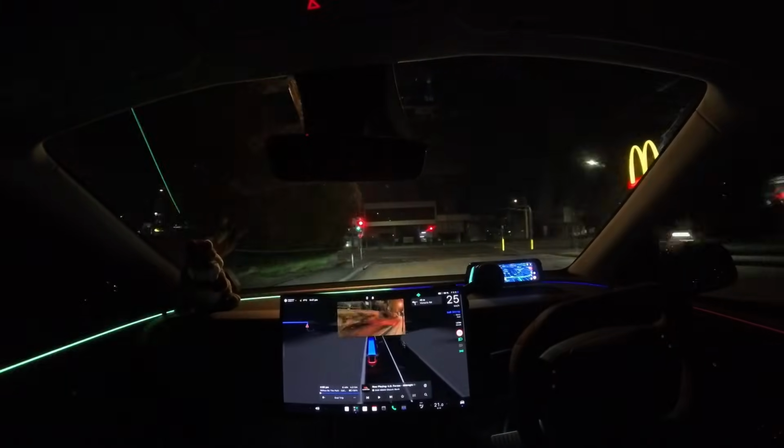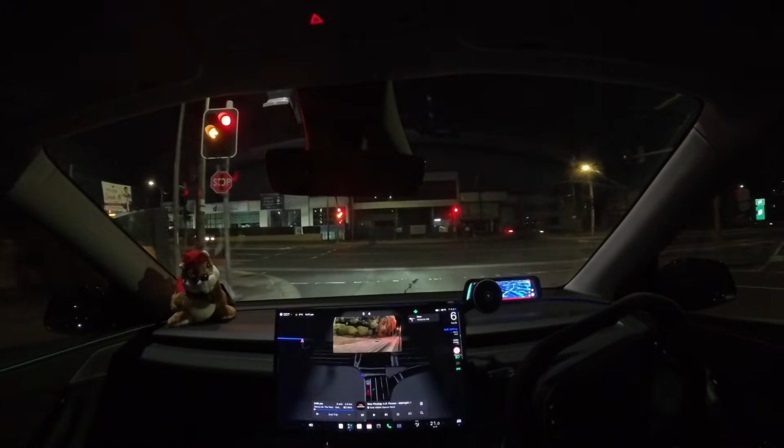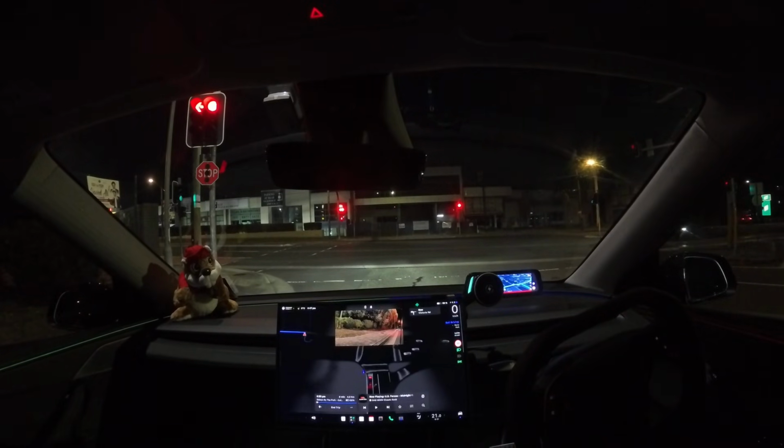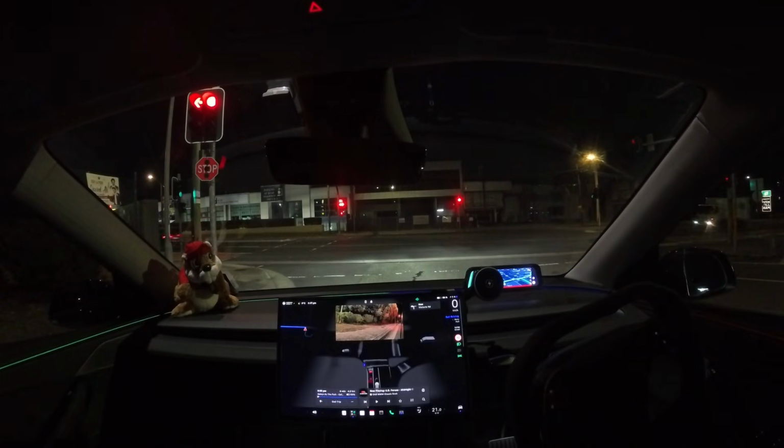Now turn left to stay on Victoria Road. There was a bit of hesitancy there, but you know, I'm okay. I'll let her have that.